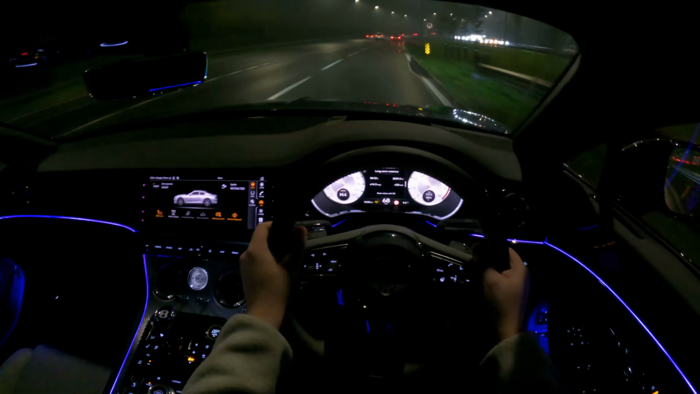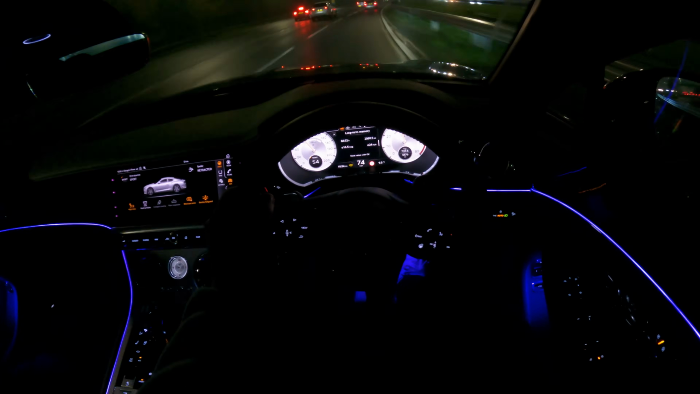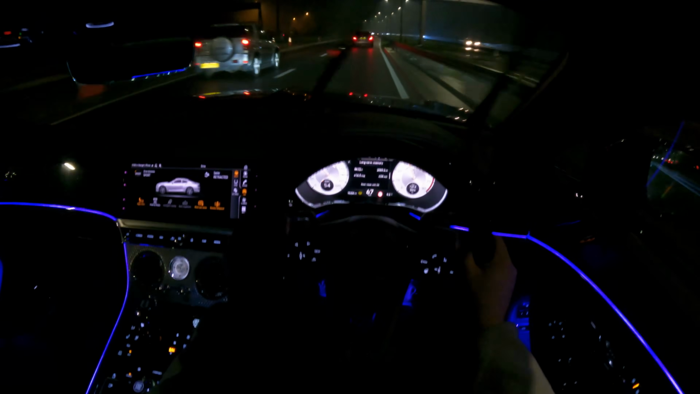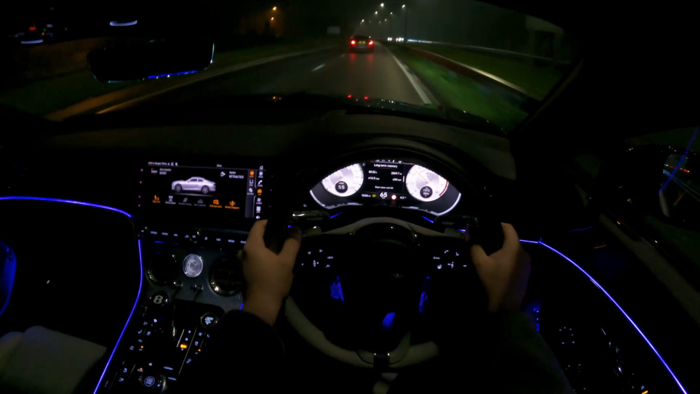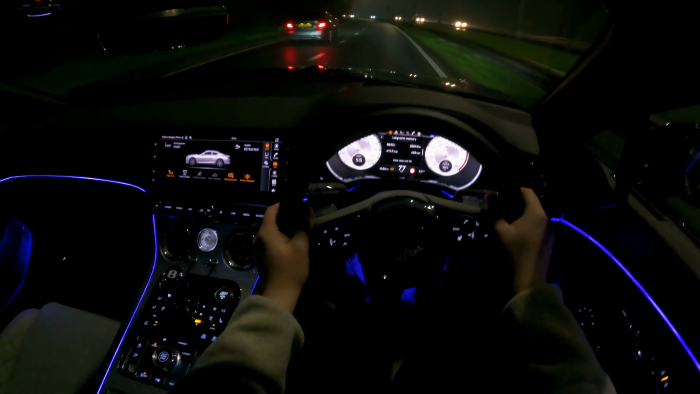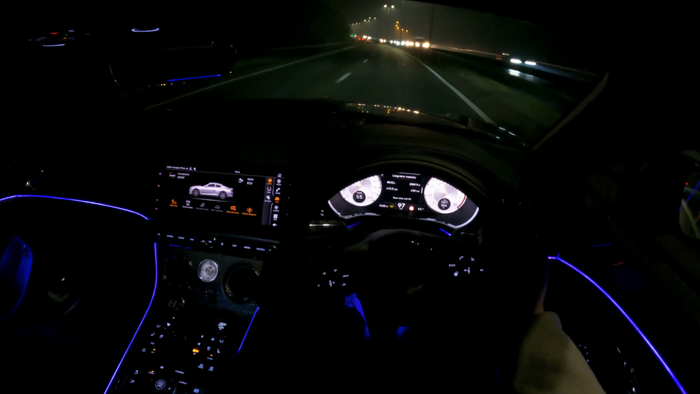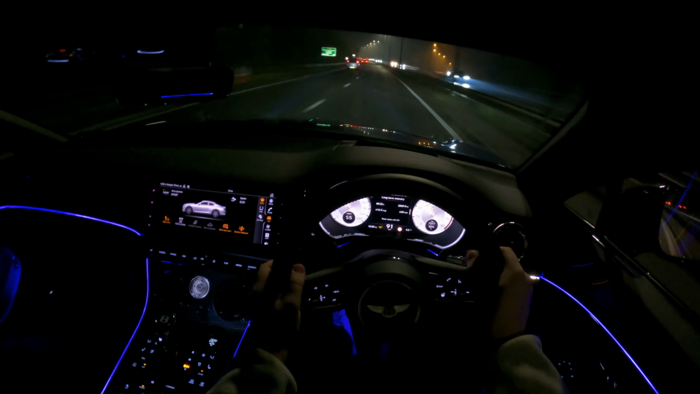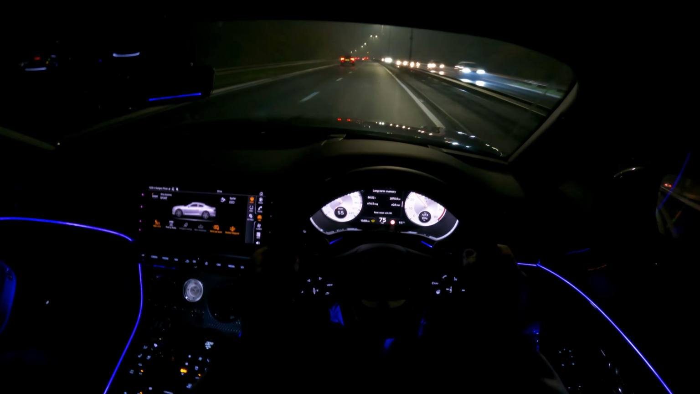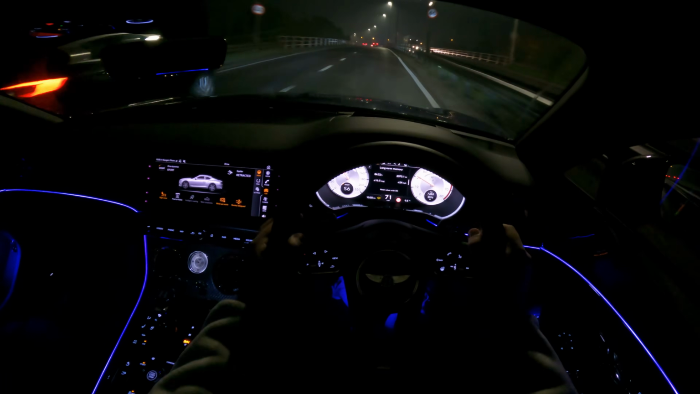Honestly, ridiculous how well this car pulls. It's shocking how good it pulls. All-wheel drive system doing bits in this weather as well. Love it, love it.